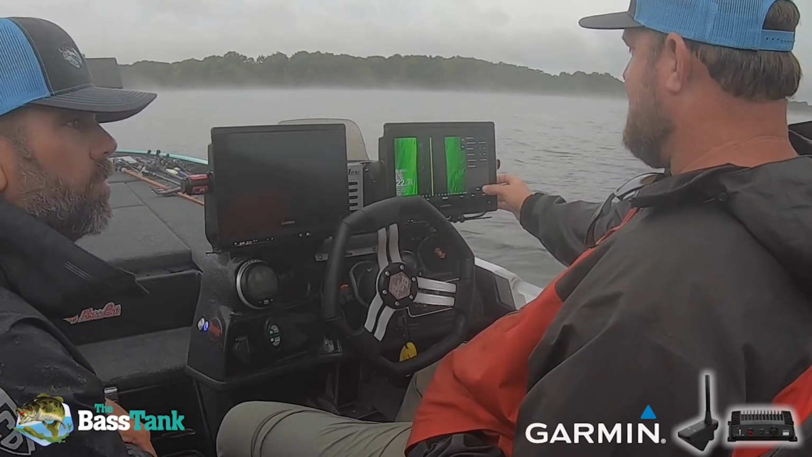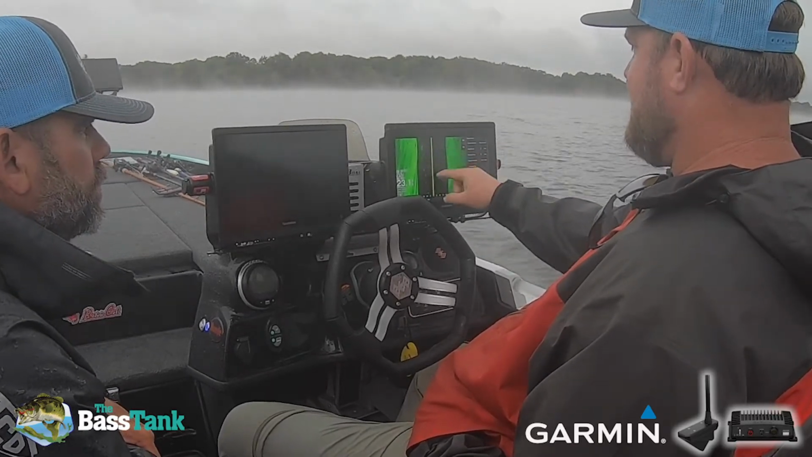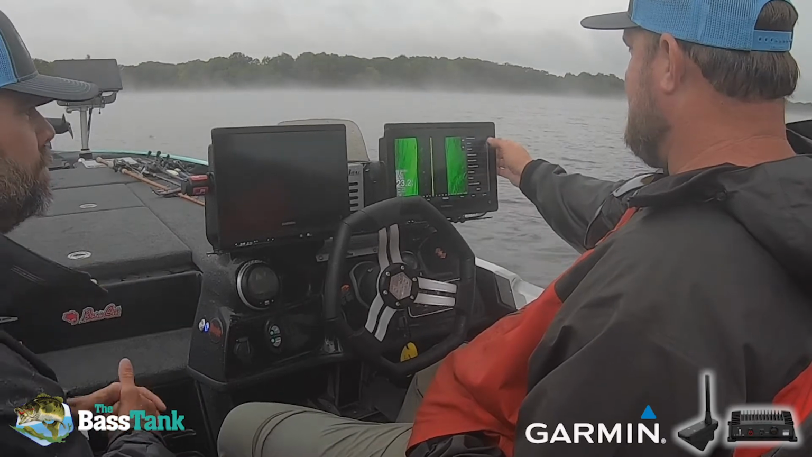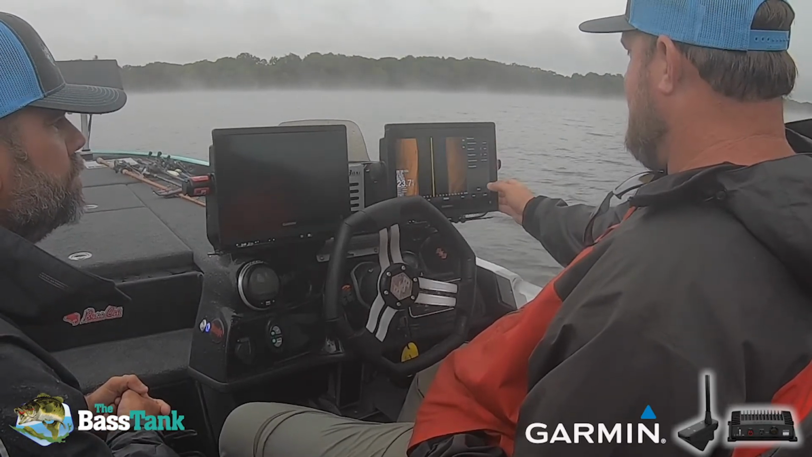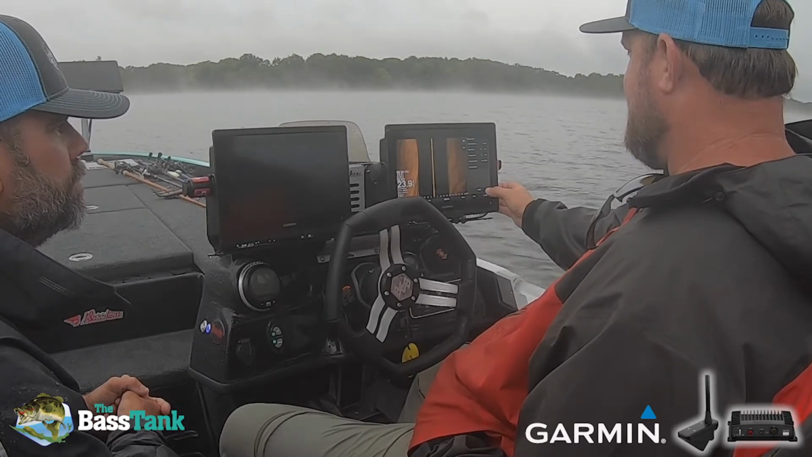Sometimes with these cloudy days, this black emerald really sticks out. You want to look at the fish, right, not really focus too much on the rock and things of that nature. But copper, I kind of like copper in these situations here.